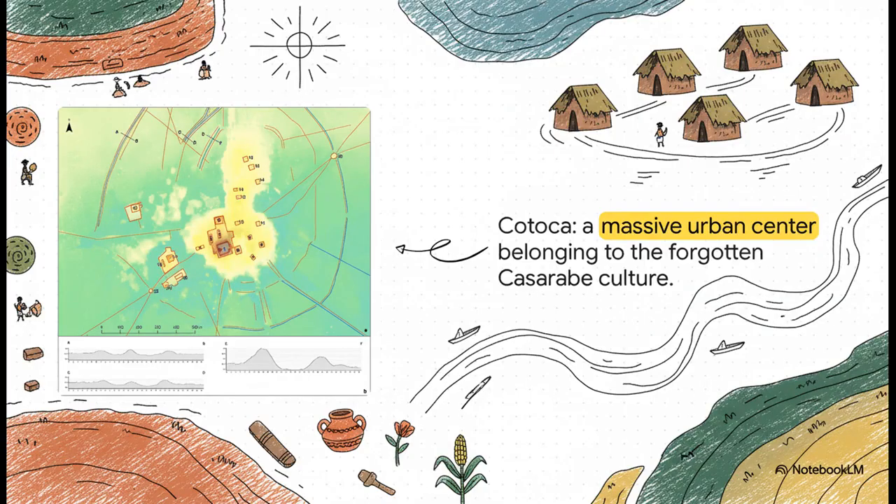They found cities. Seriously, not just a small settlement, but a massive, planned urban center called Kotoka. The LiDAR maps showed everything: a central platform, ceremonial mounds, defensive ditches, and causeways radiating outwards like spokes on a wheel. This was the busy hub of a forgotten people, the Casarabe.